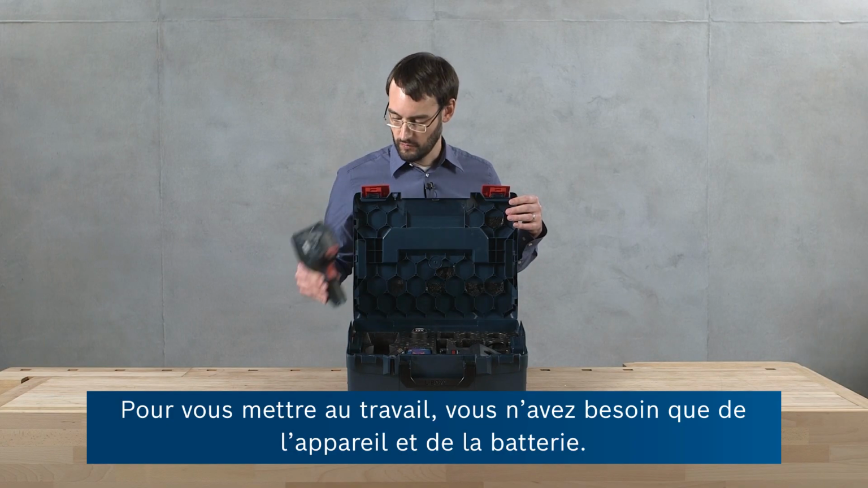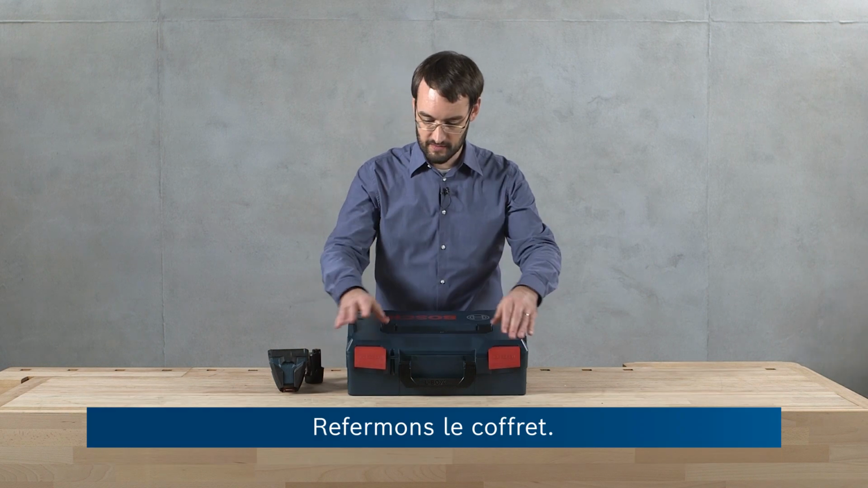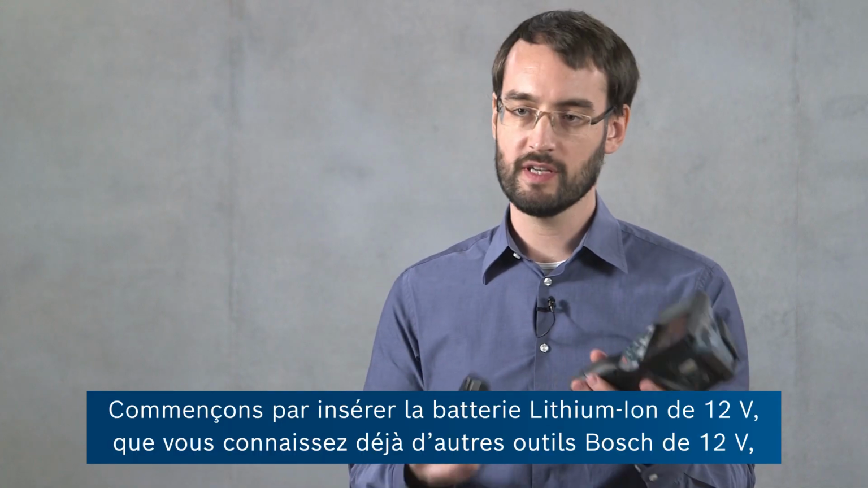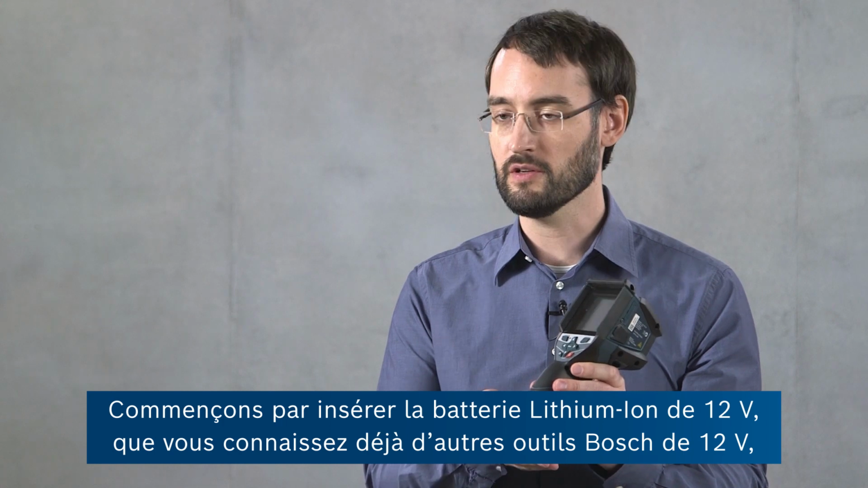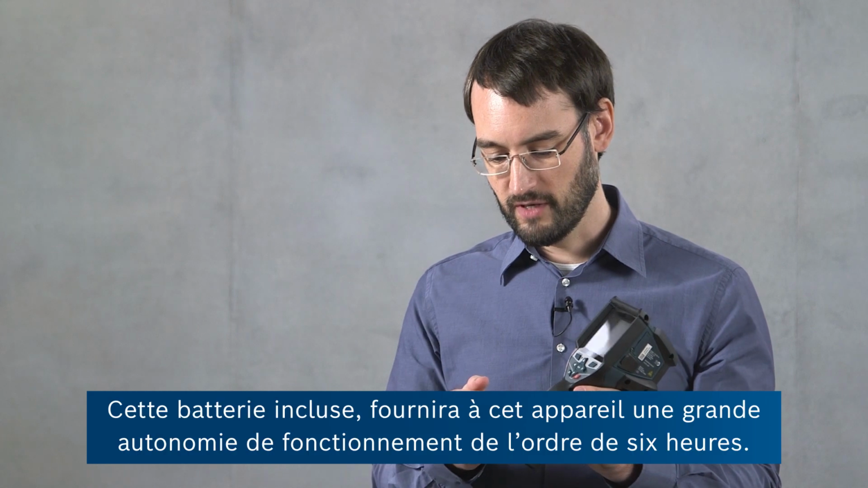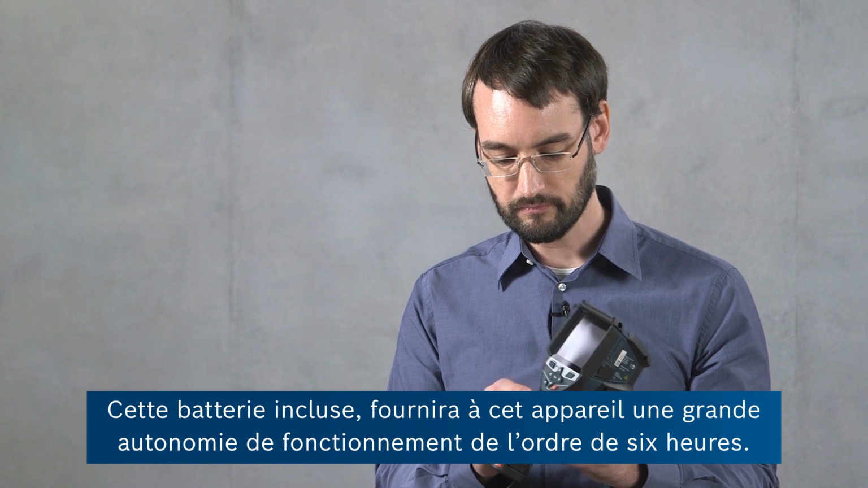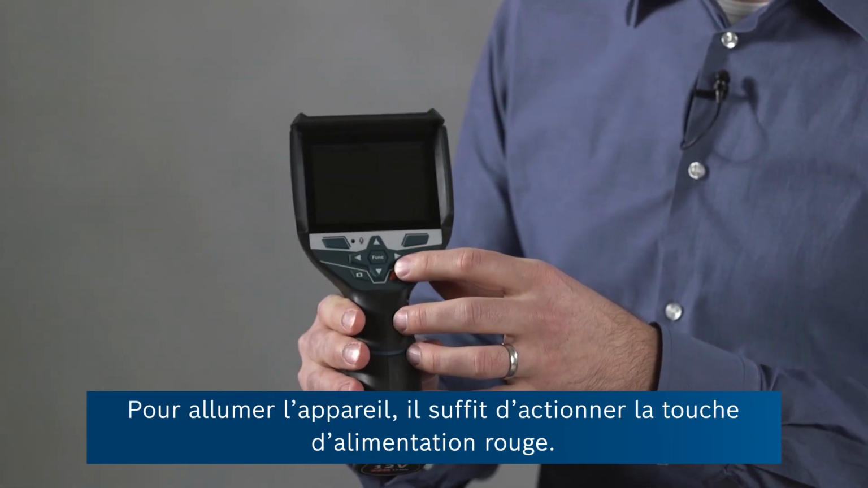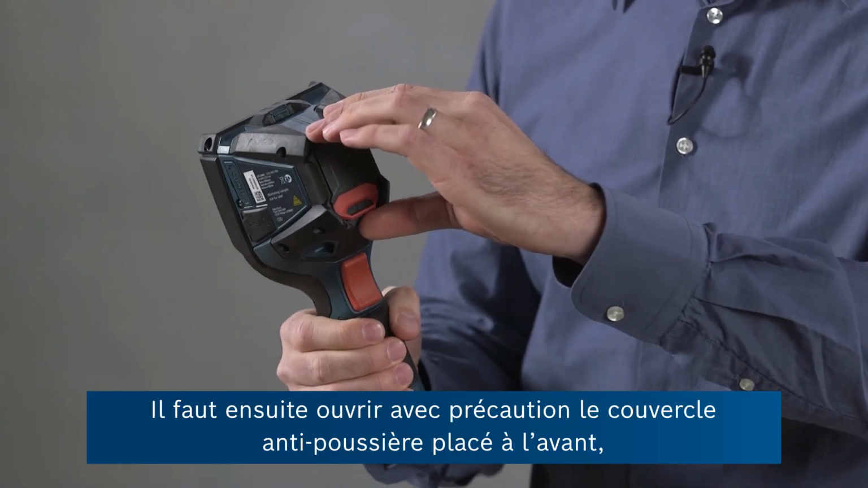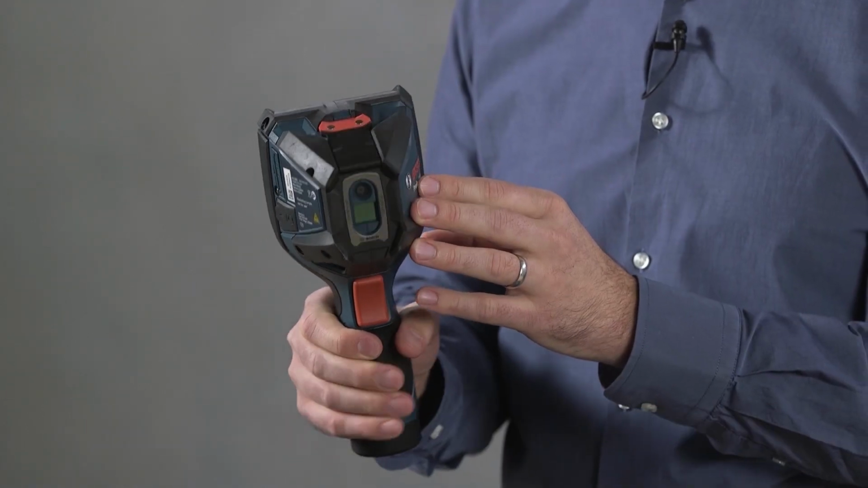To get started, we simply need our tool and our battery pack. Let me close the case again. And then we first insert the 12-volt lithium-ion battery that you also know from our other 12-volt tools into the camera. This battery that's included will provide a superior runtime of roughly 6 hours on this tool. To switch the tool on, we press this red power button. Then we have to take care to open the dust cover at the front, which is protecting the imaging lenses.